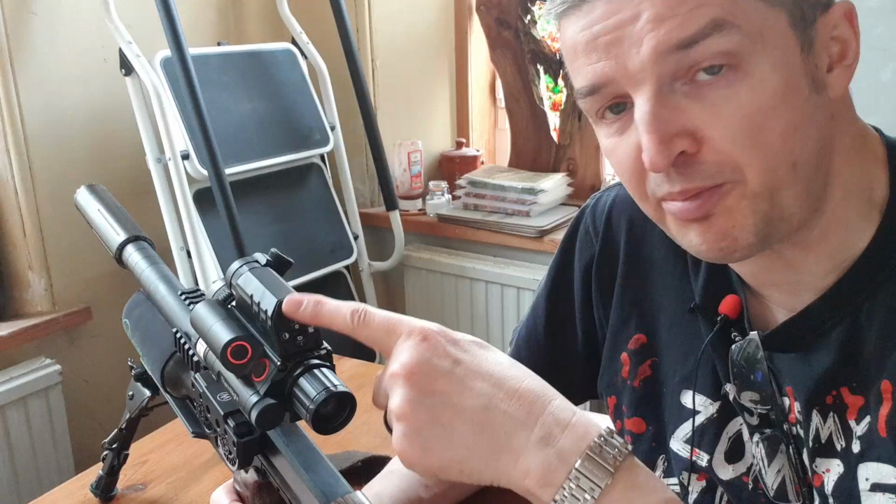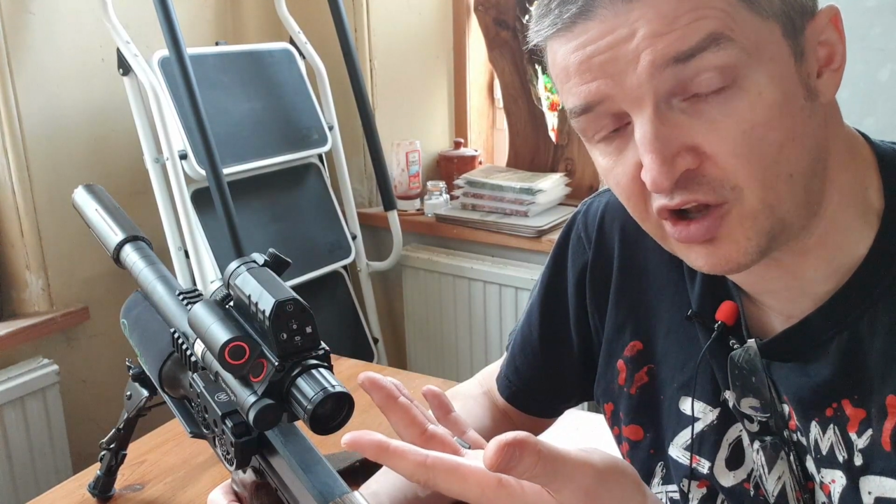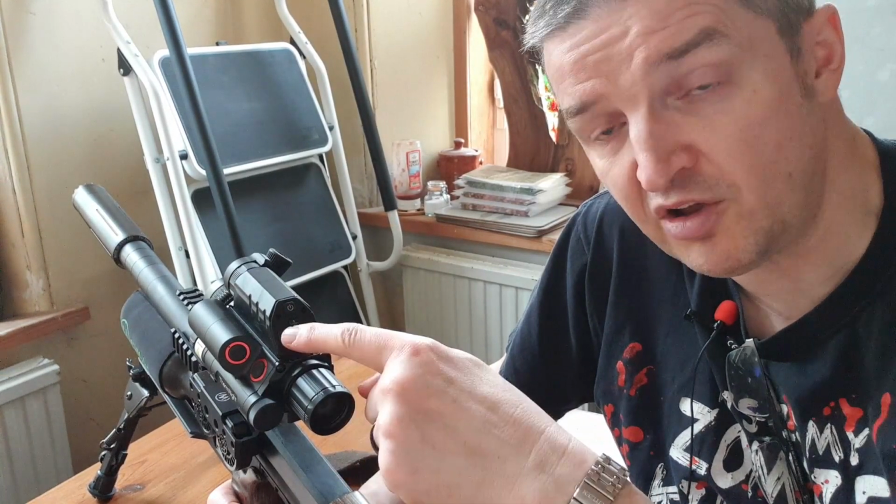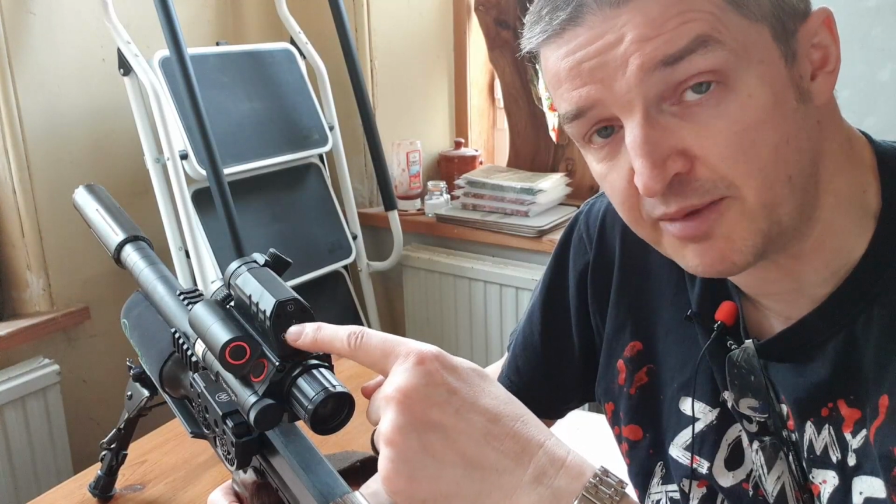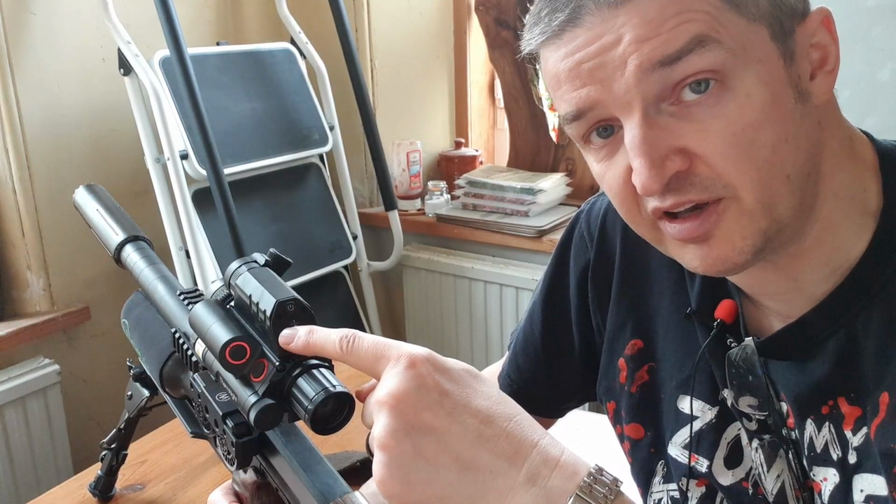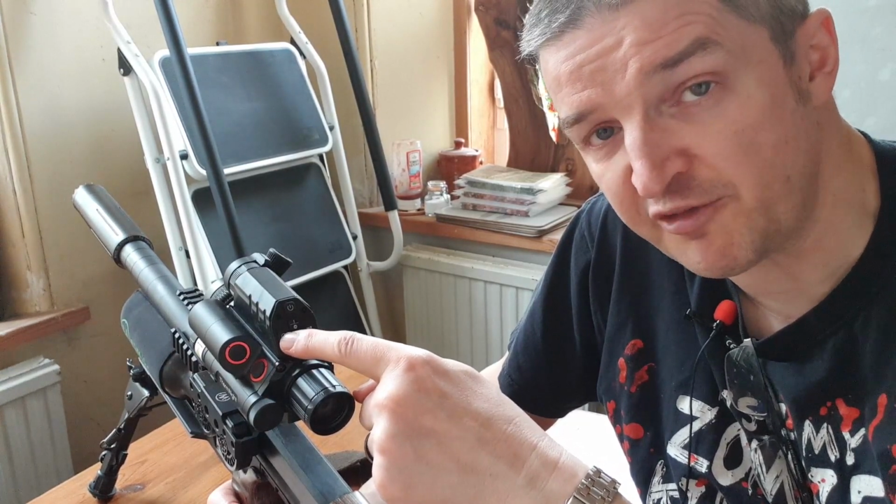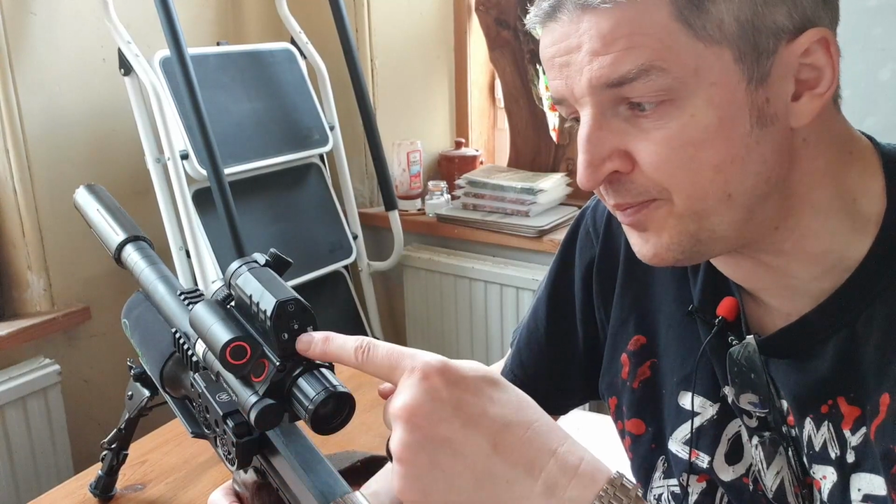The back control panel looks pretty much like the Zulu's. You can use it in full HD, in full color by day, in black and white HD by night. Long press of the left-hand button switches you from day to night mode. And once you're in night mode, you've got, I think, 5 presses of this for 5 IR power levels, and then auto, and then back to power level 1.